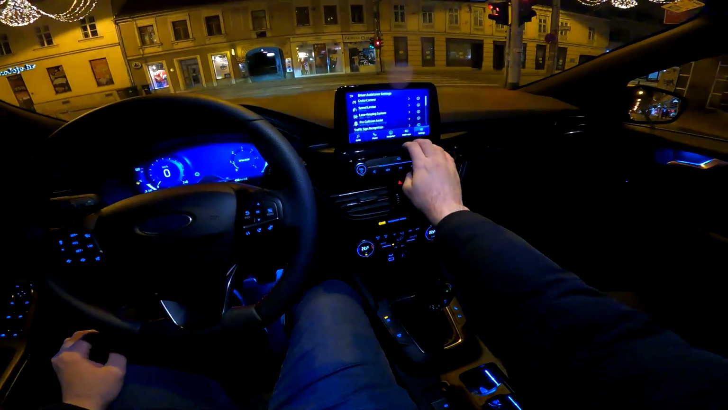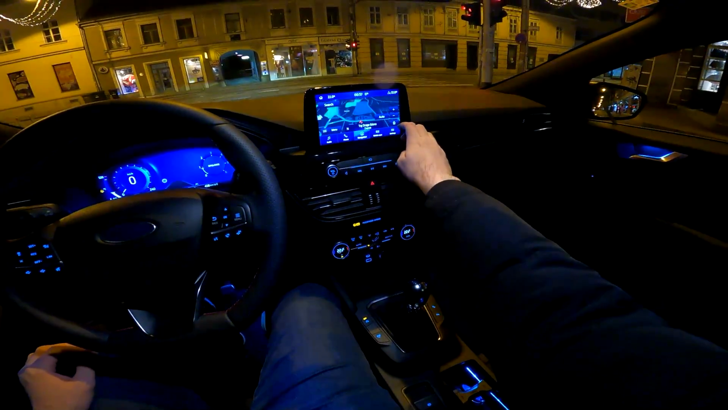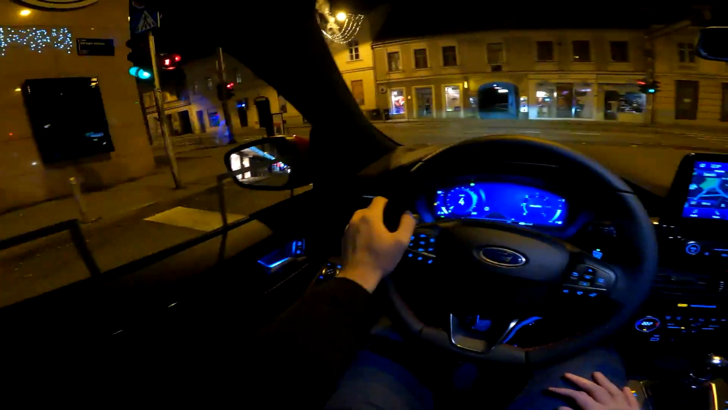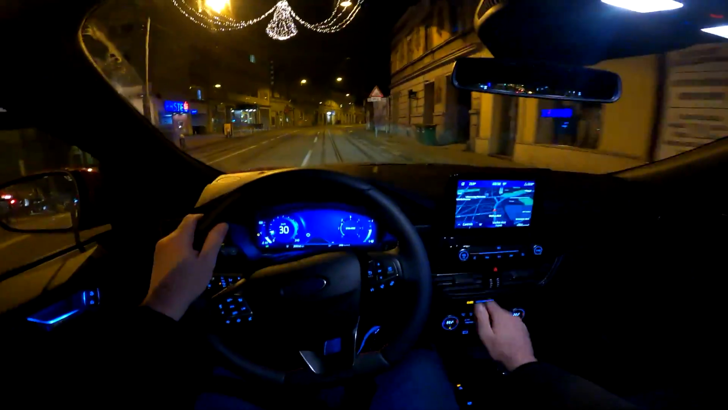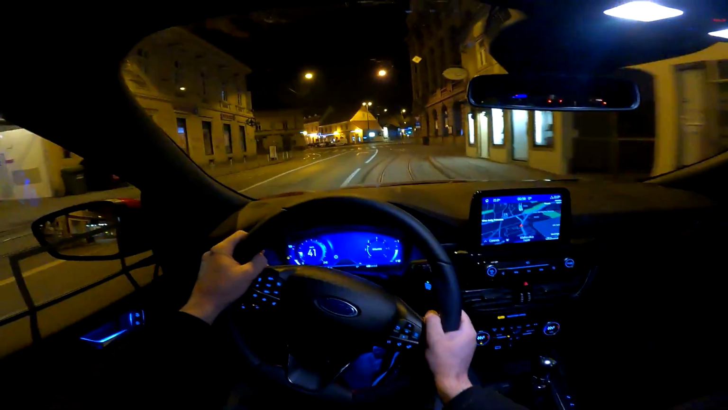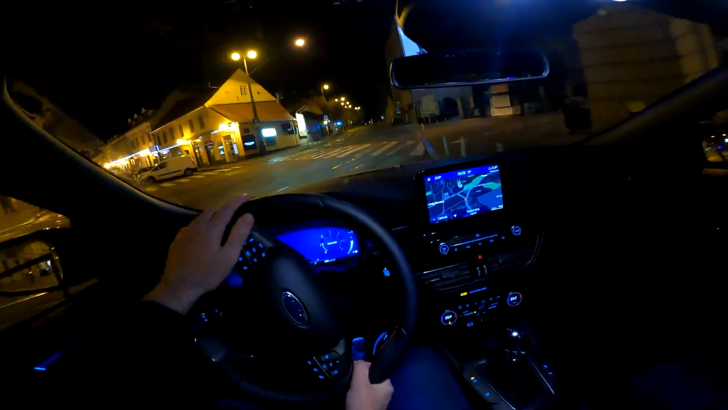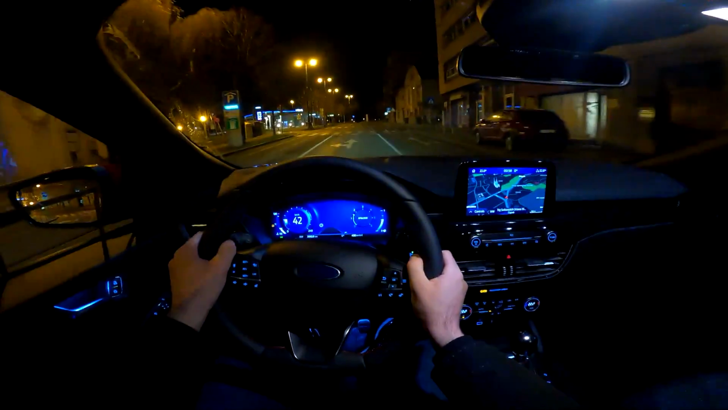And actually, let's talk about those changes right now. You can have different views of navigation. Anyway, let's talk about those changes, because the designer team actually said that they asked the owners of the previous generation what they think about the design and in which direction Ford should go, and they were all ready for something new, for something, as Ford claims, more emotional. And that is why we got this very emotional car in terms of design.